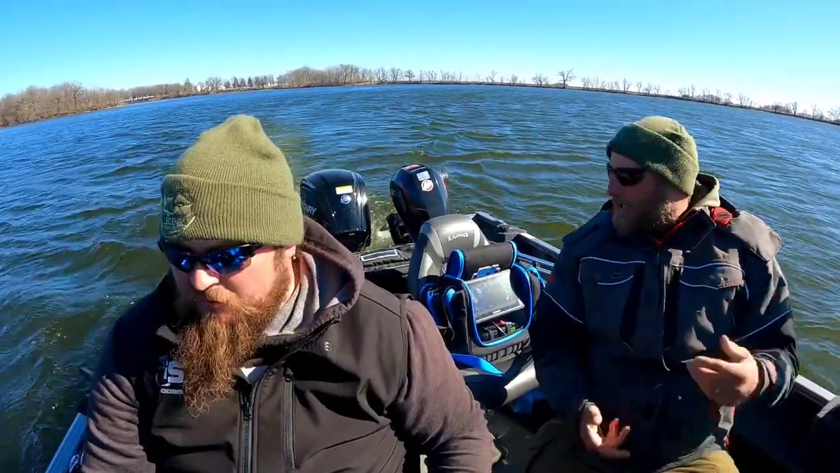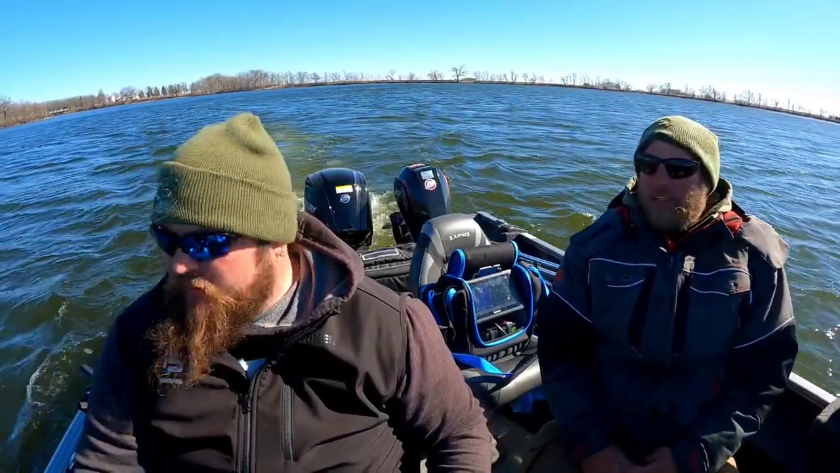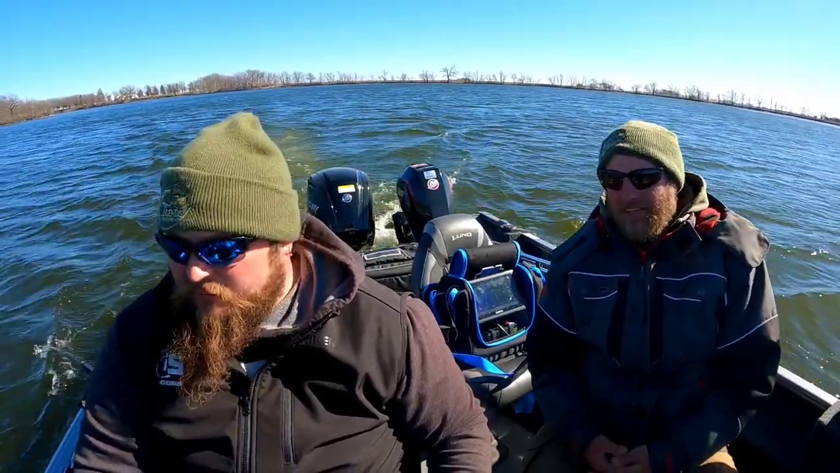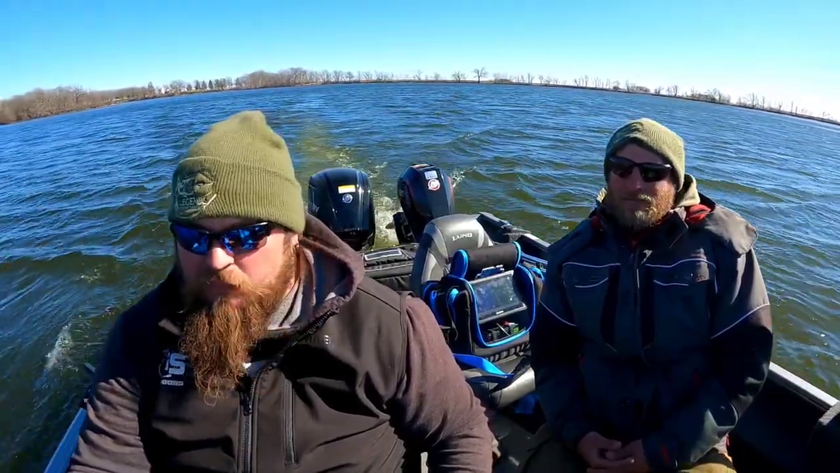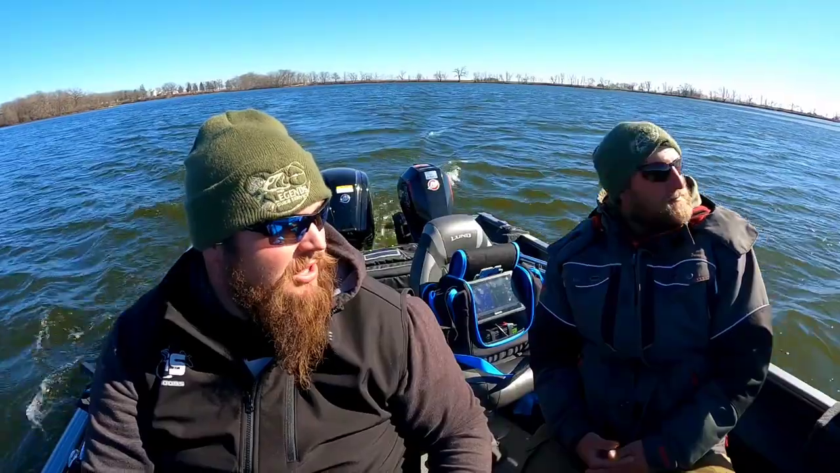Absolutely. And we're not using the live scopes right away. We use the live scopes once we find a spot and mark it. We'll keep cruising, then once we turn around, we'll come back to that spot. Then we'll put the live scope down to see what we got there. But the side scan and side imaging is just key. It's crazy what they can do and the things you can see down there with that. Yep, for sure. Side scan is huge. When I can go through the water with the boat between 3 and 7 miles an hour and be able to find fish on the side scan, I can cover a lot of water until I start fishing.